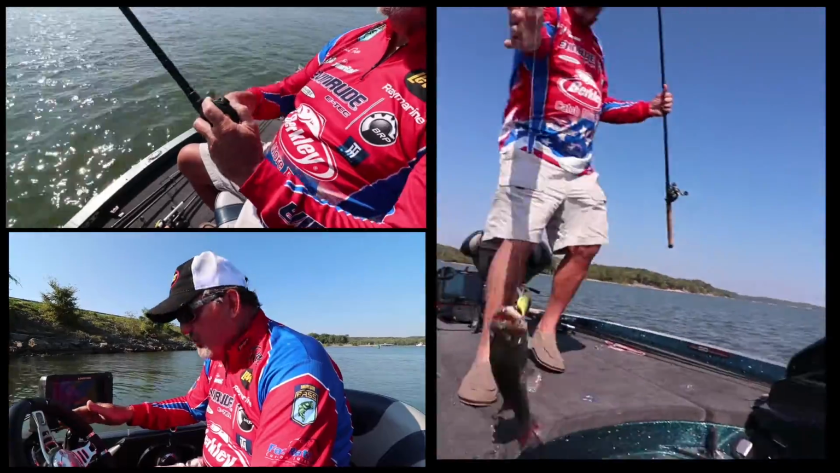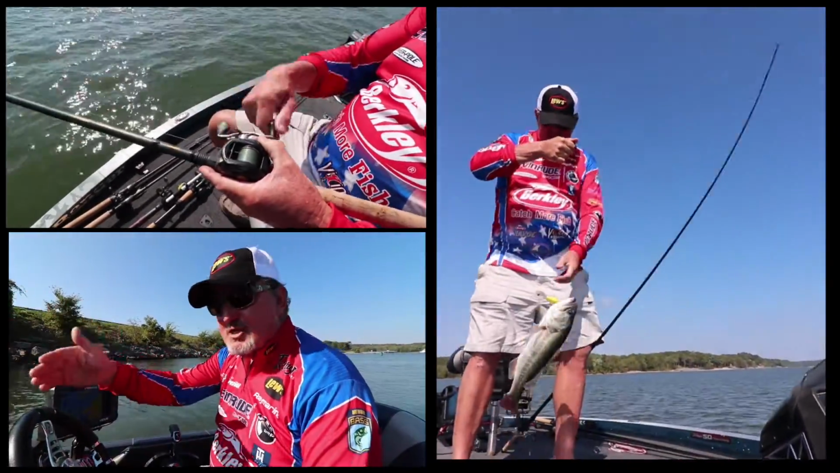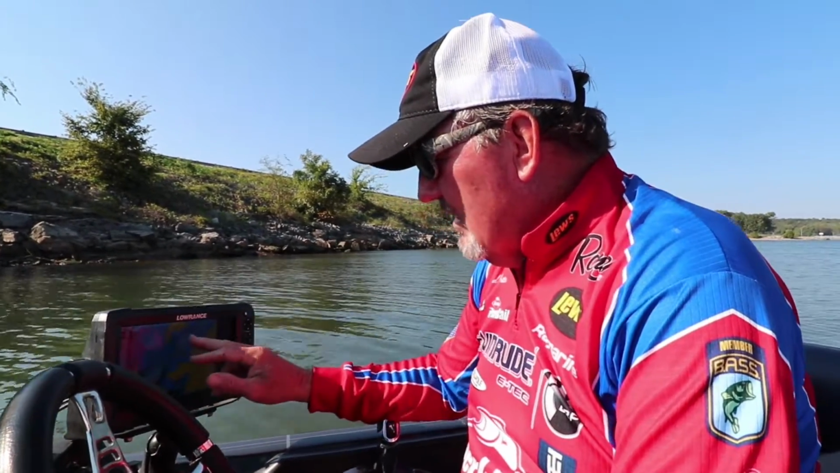Long points are also good. Something that feeds all the bait out, and if it's got the right kind of contour, right kind of break on the end of it. So that's pretty much what I look for.